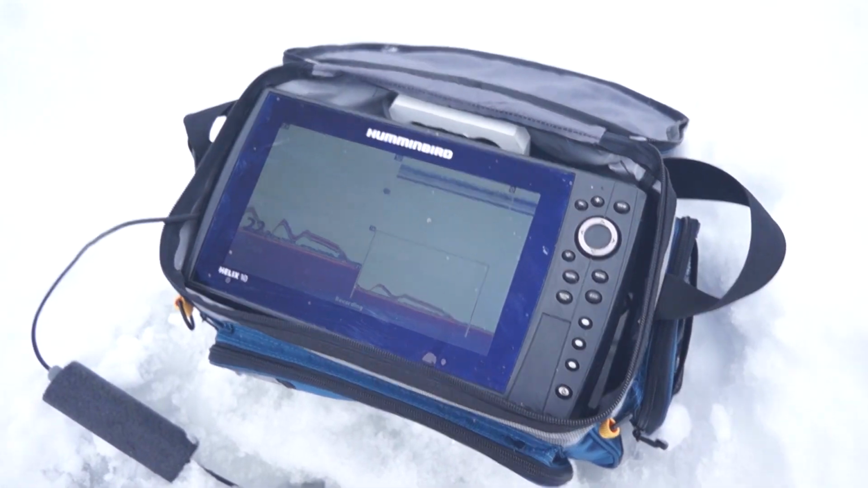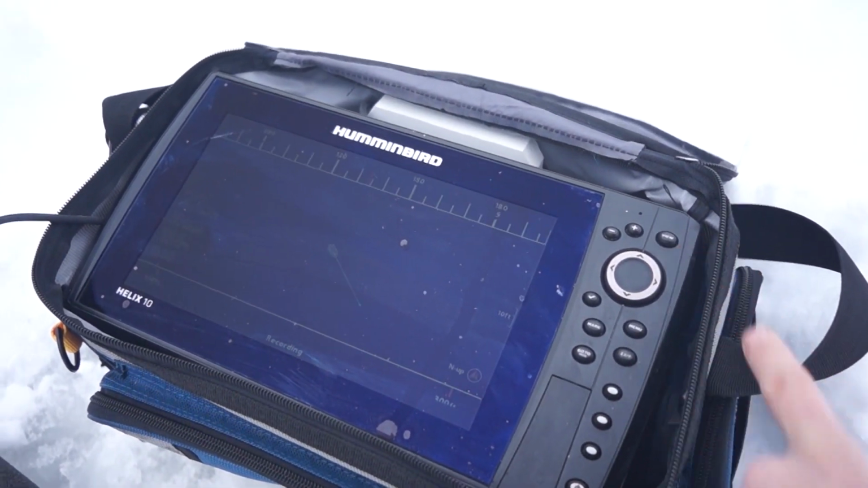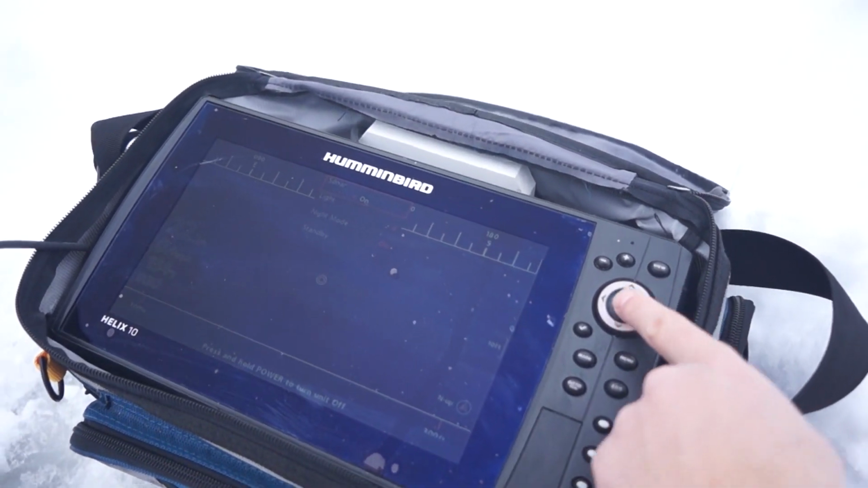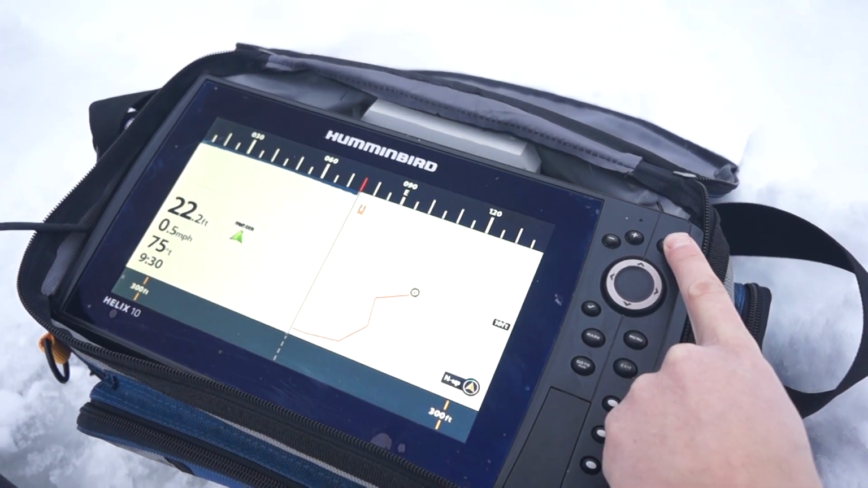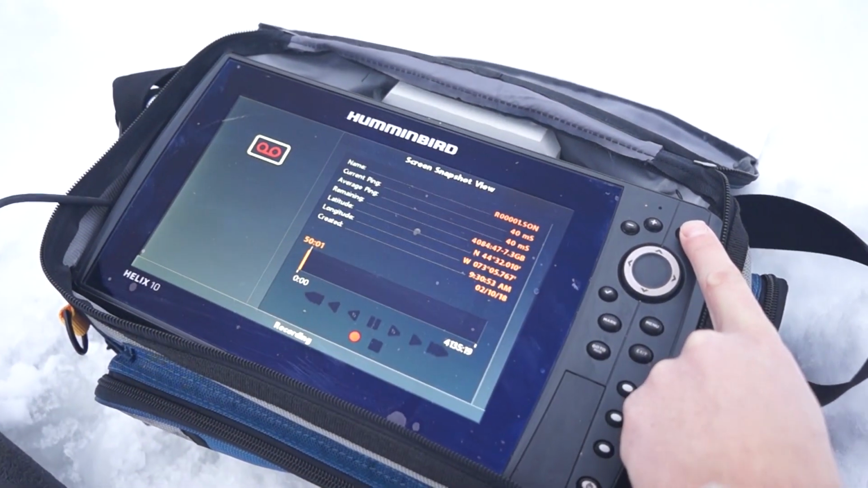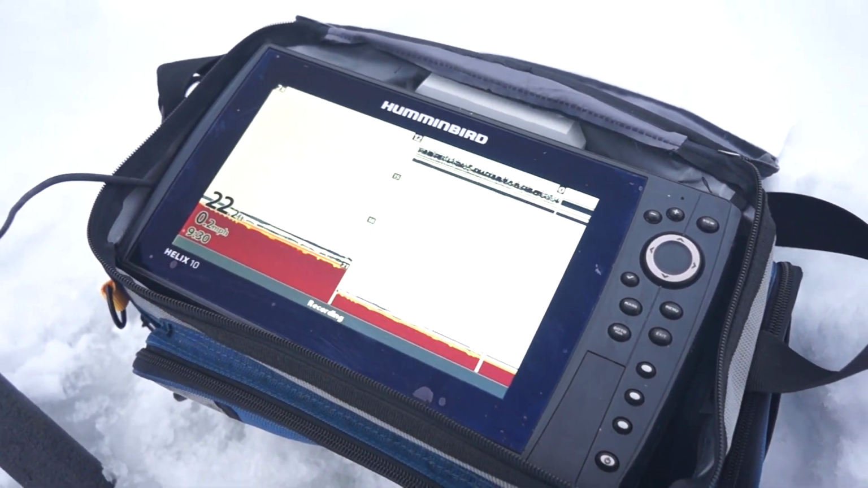I have my maps on here. I have all the same settings I had before. I'm on night mode right now, so let's turn that off. I have all the modes I had before. And if you're thinking that you have a Helix for the summer and you want to, I'm actually recording this right now, it's kind of cool. Take it out on the ice, do it. Absolutely do it. This is fantastic.